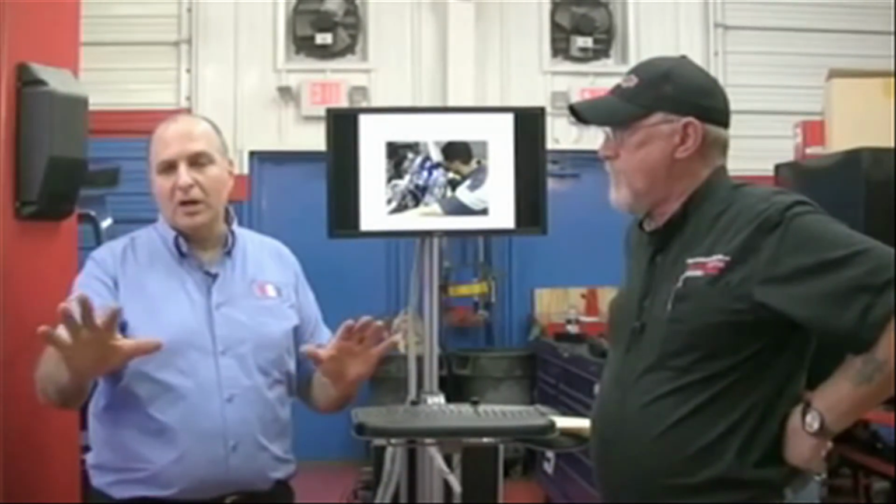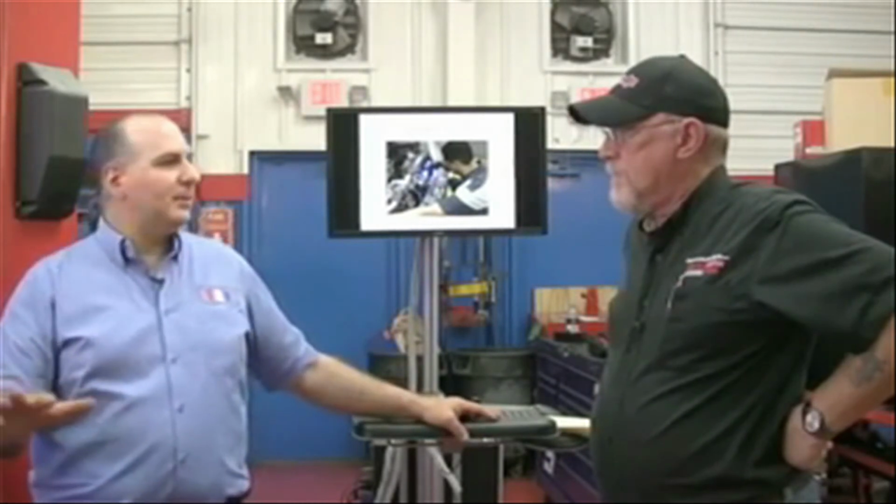What's the price on the tool? Oh boy, I don't remember off the top of my head. I would say, just as a ballpark range, about $1,900, depending on the temperature range you get. Probably about the same as an intermediate scan tool.